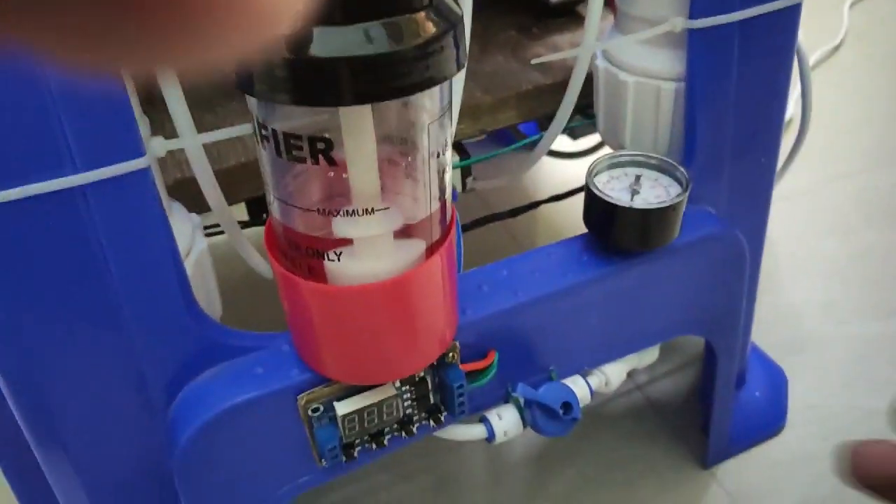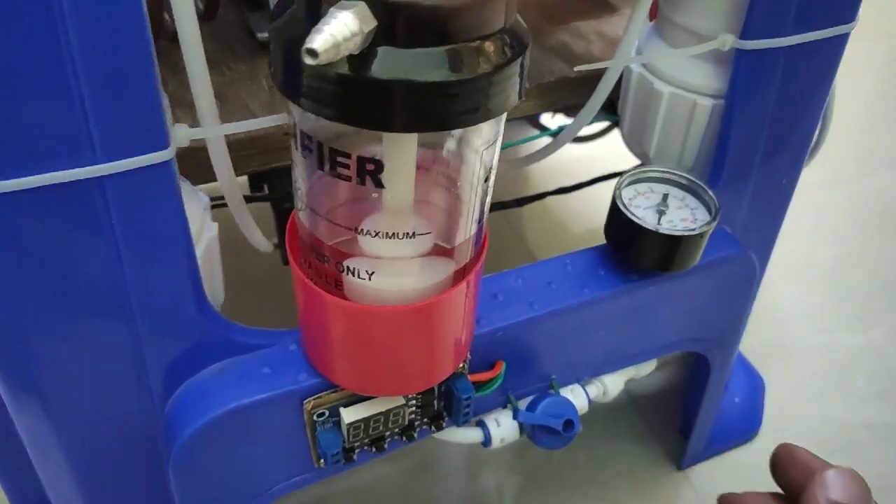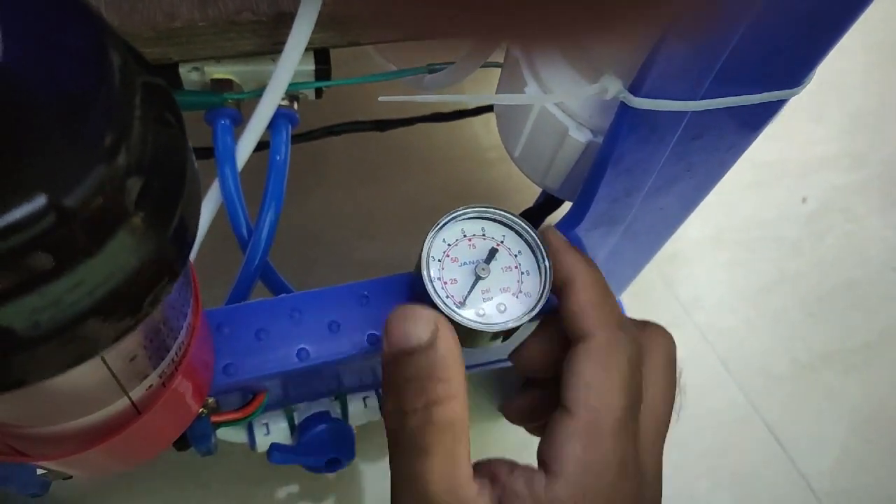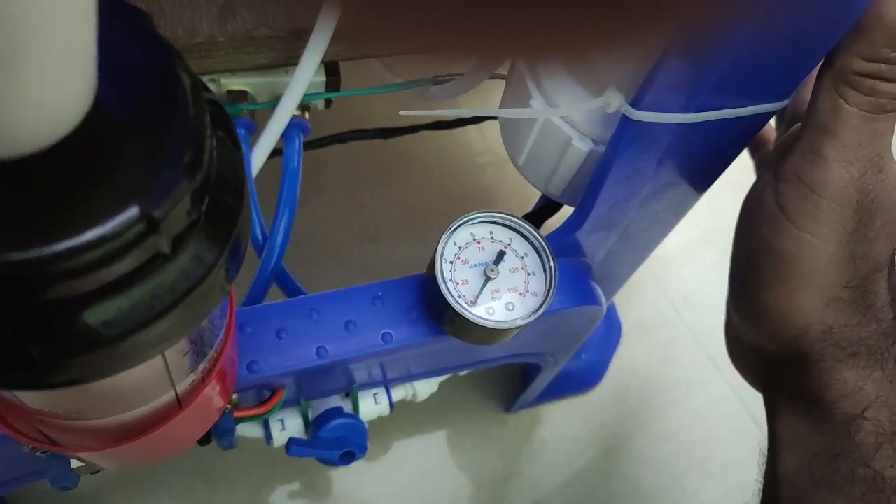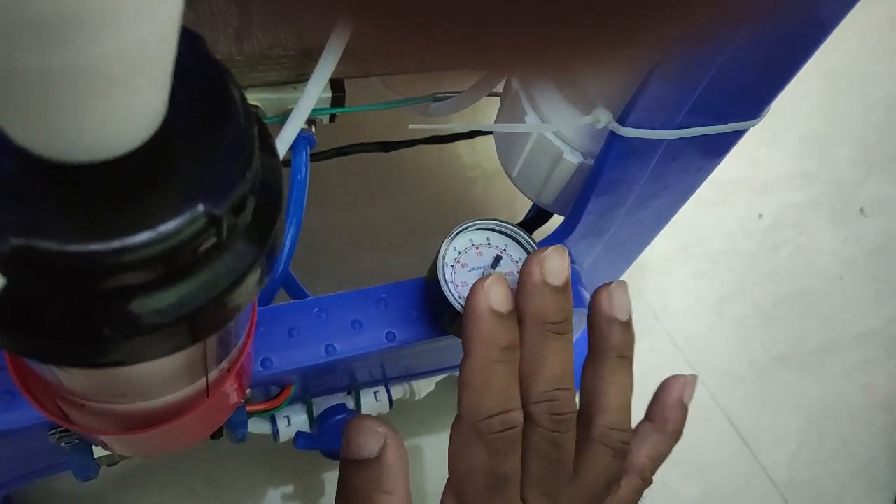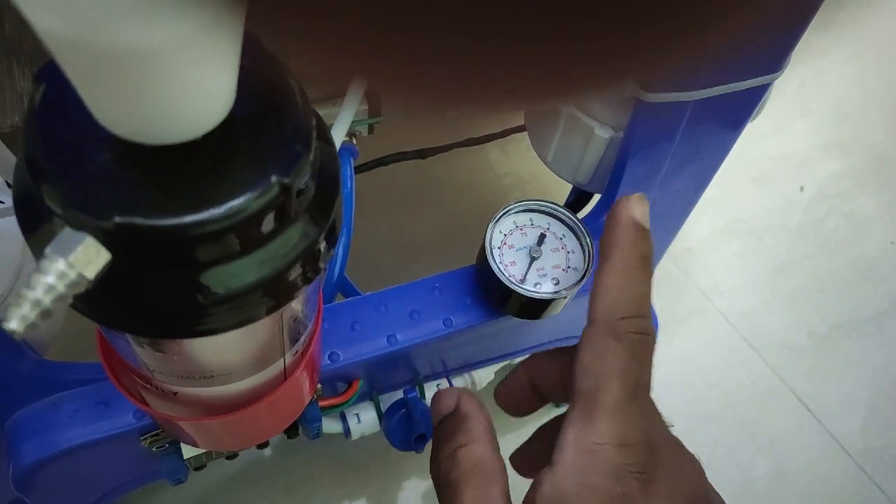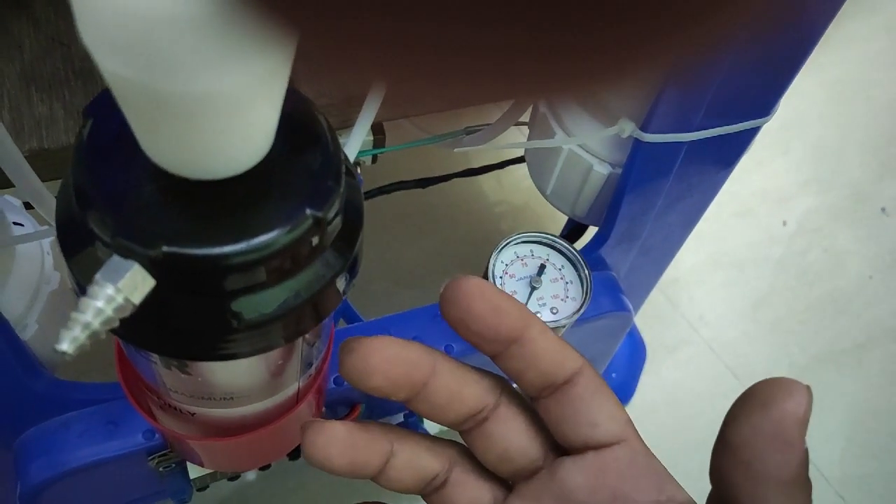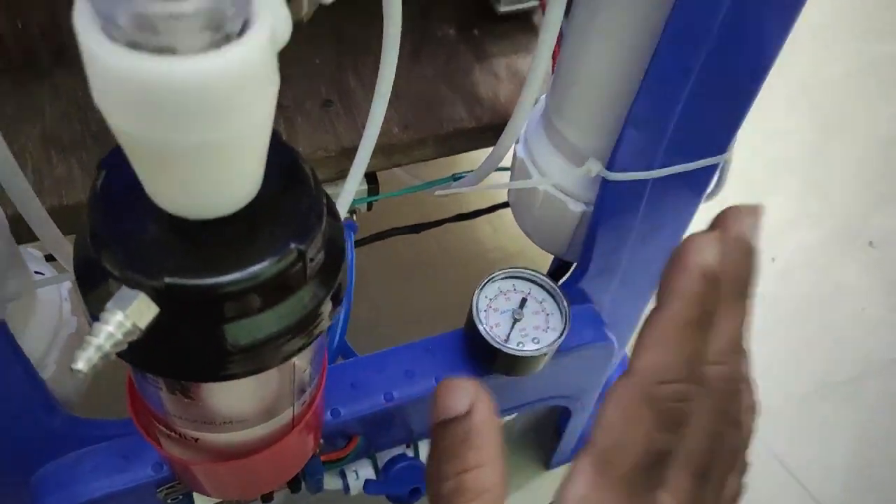The flow meter control is over here. This is off, on, and flow meter, and this is a gauge. This is a product tank gauge, which shows how much oxygen is stored in my tank. Even if the motor is off, some oxygen can be stored if I don't use it. That can be used at any point of time, and it also helps me take out oxygen with good purity. This gauge is connected to the product tank.